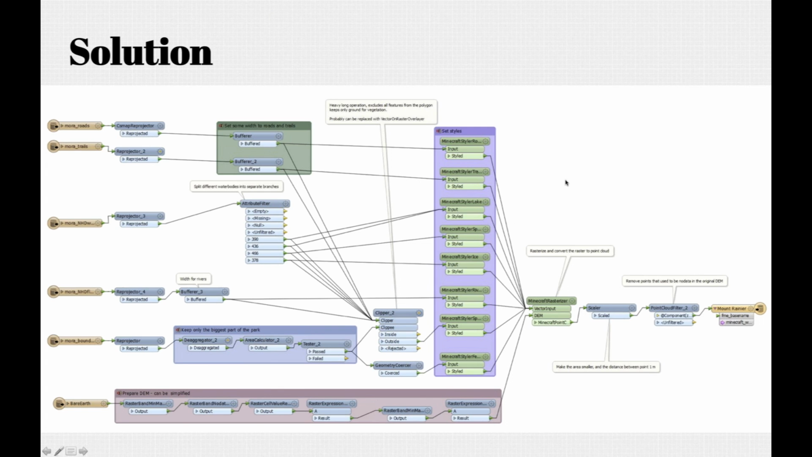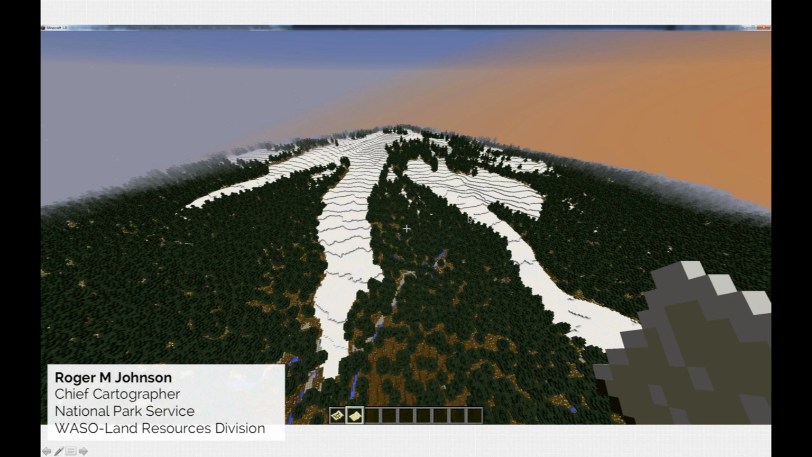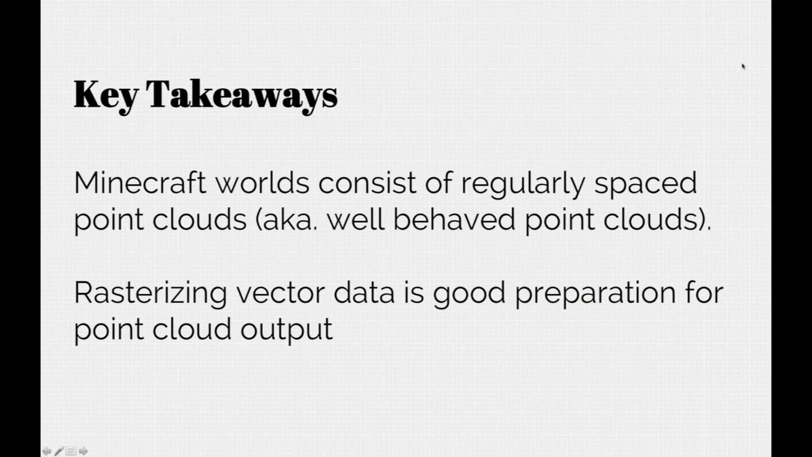And I think that pretty much does our webinar. So here's a nice shot. You did this on your computer where you can render better. A shot of Mount Rainier, and we look forward to doing more parks this way. So what are some of the takeaways? Would you say? Well, we used to say point clouds are raster gone wild. Now we have well-behaved point clouds with Minecraft.